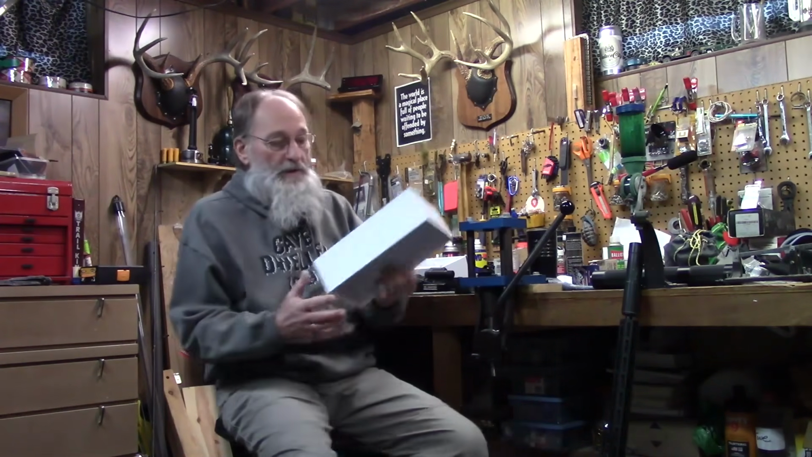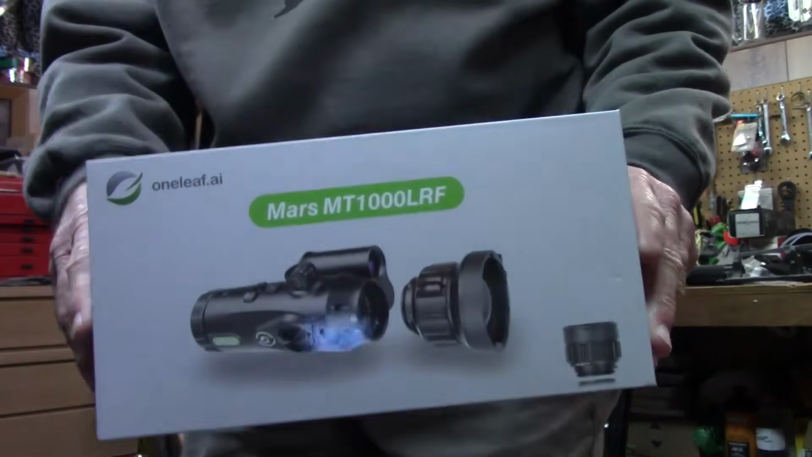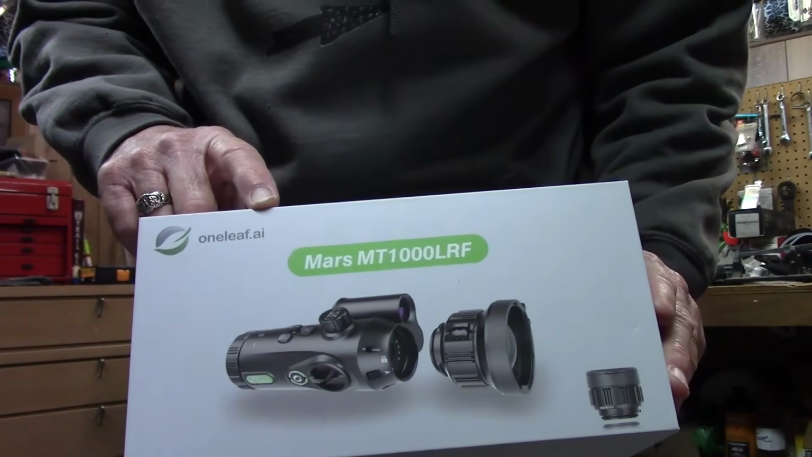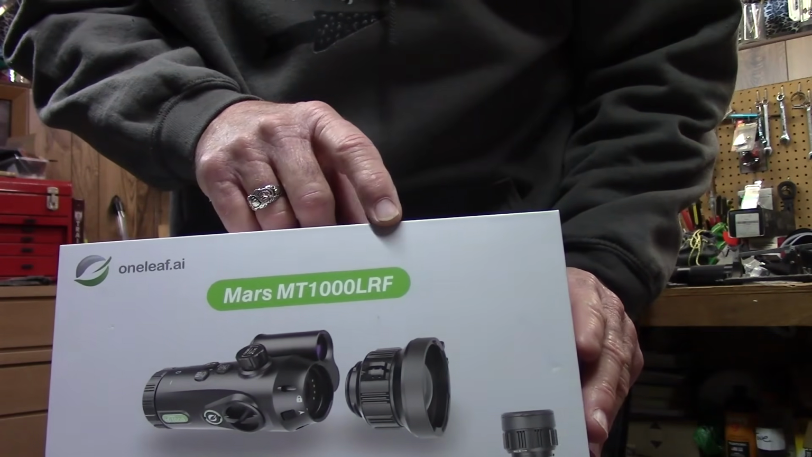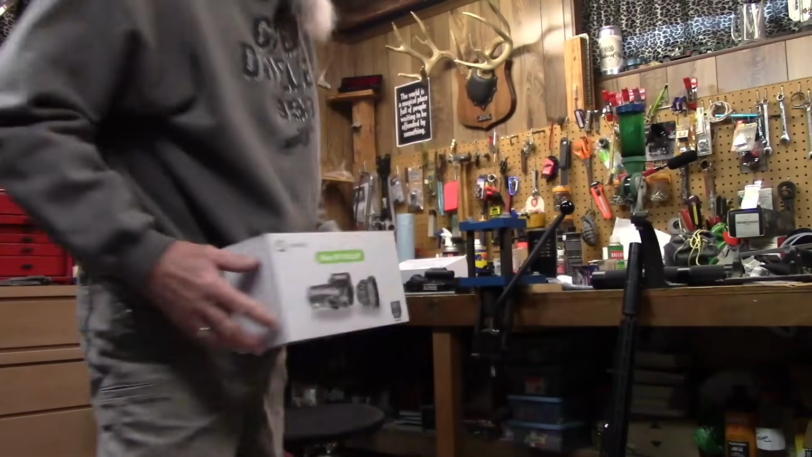We're talking a name I've never heard in thermal optics. Oneleaf. Oh, the other side, we're on the camera. Oneleaf AI. It's a Mars MT1000 laser range finding thermal optic.